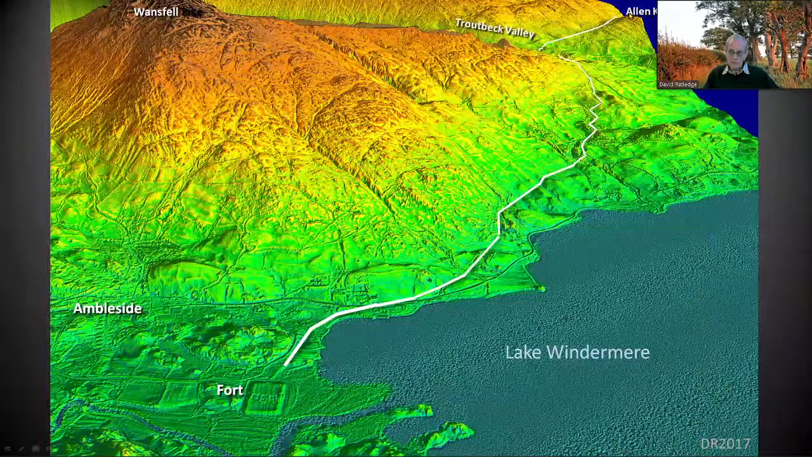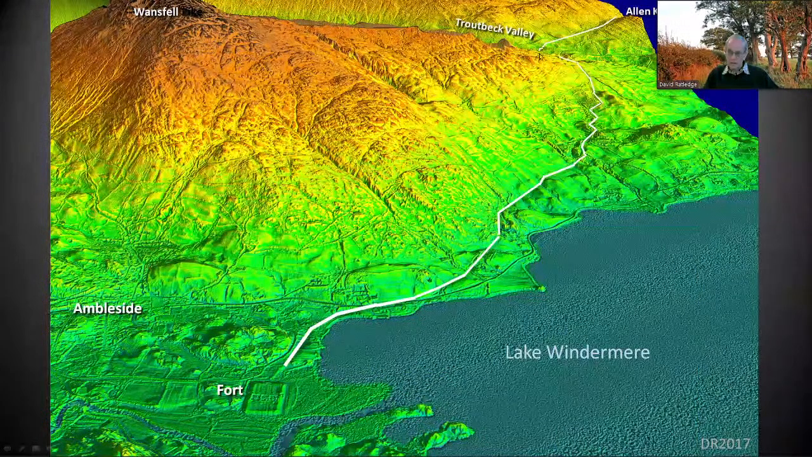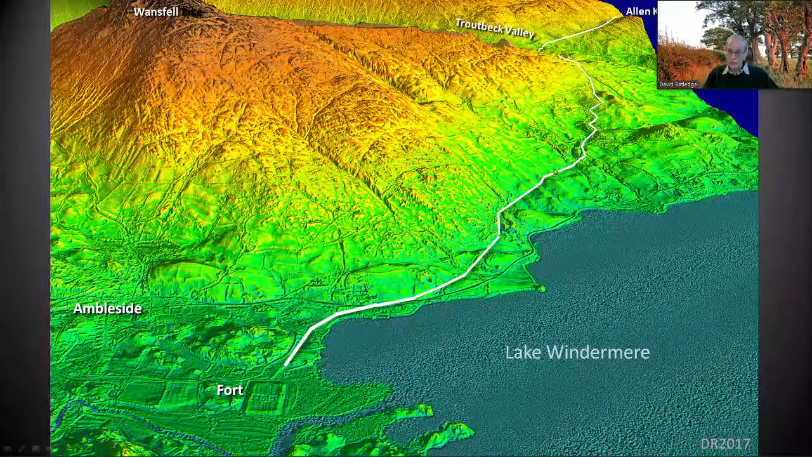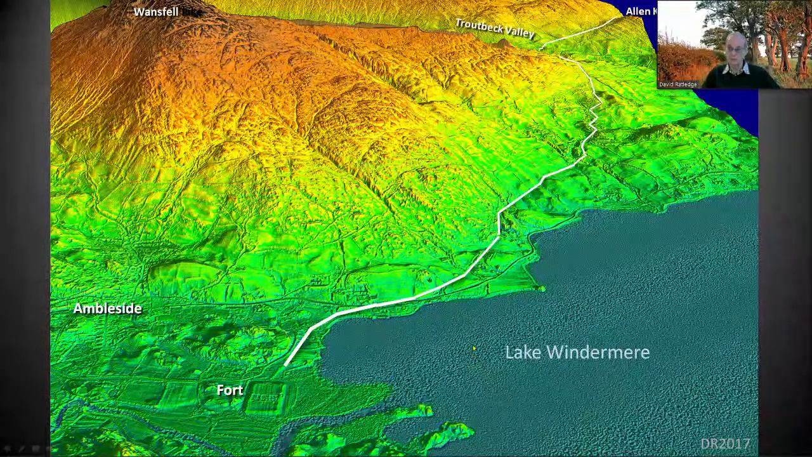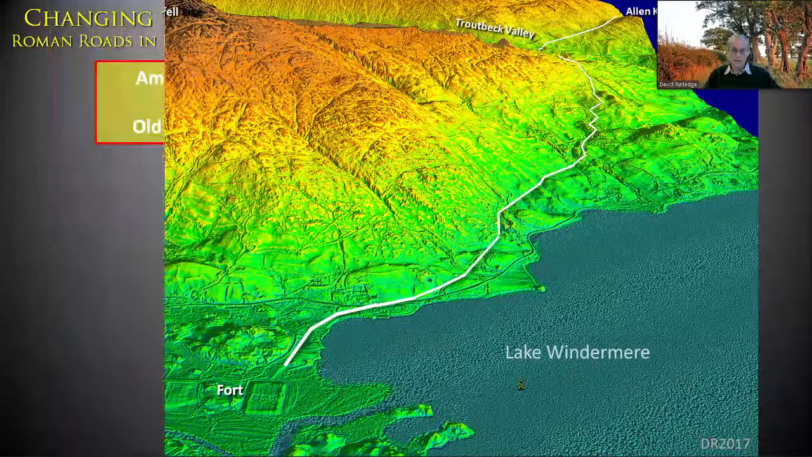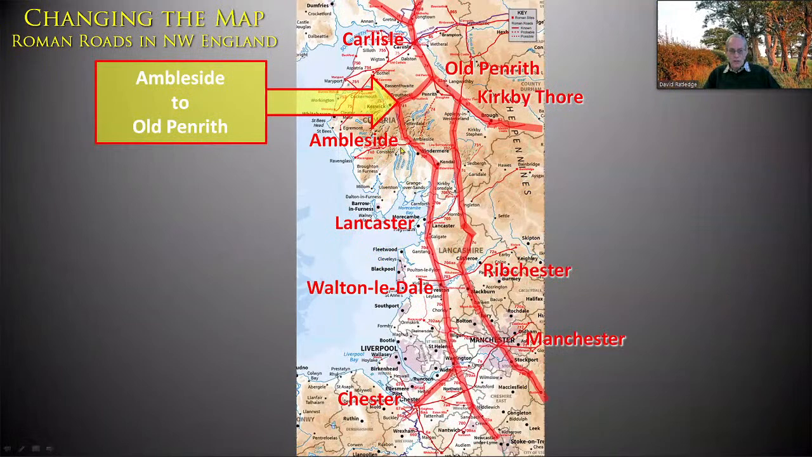So this is where we've been following it over from Staveley, across the Troutbeck Valley, beautiful zigzags down. That was the level bit we were looking at, where they found that level bit, and into the fort at the head of Windermere. And as soon as I saw that, yes, that's typical Roman. Previous suggestions were over here, and they're absolutely ridiculous. I wouldn't have gone up there. So we've now got to Ambleside.